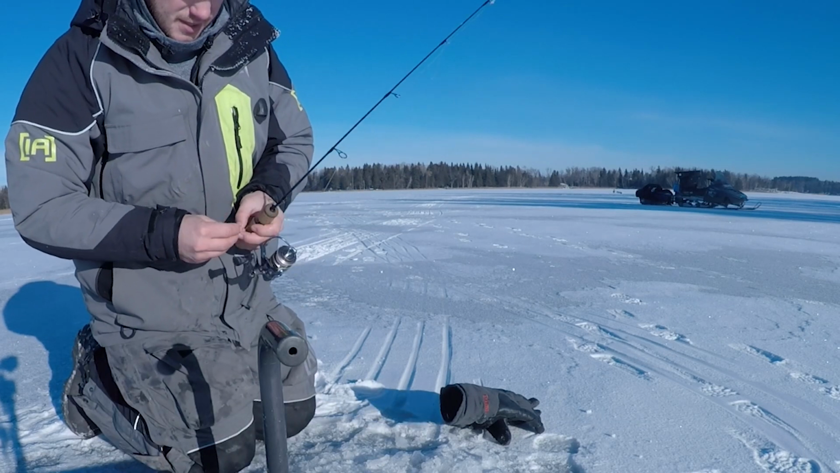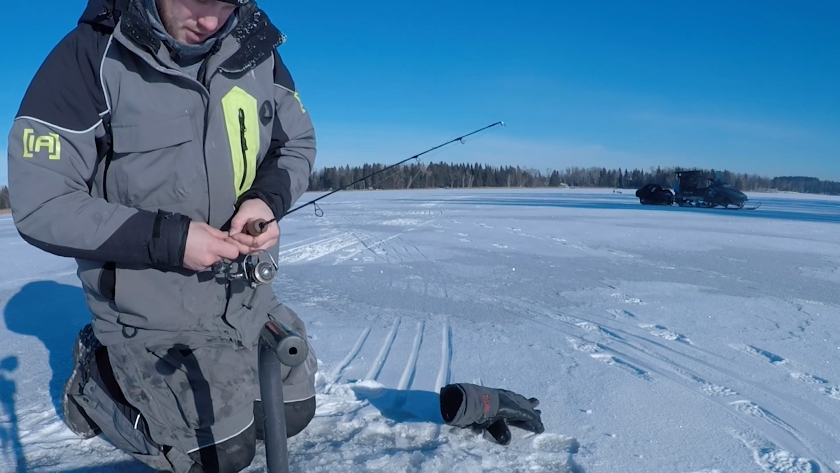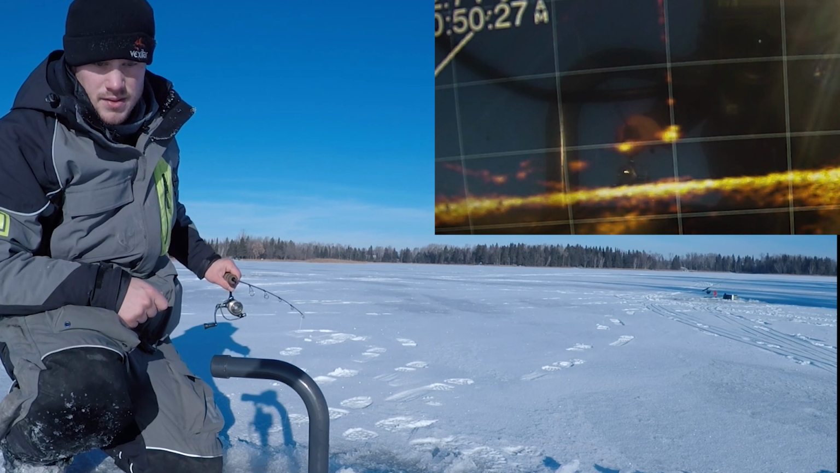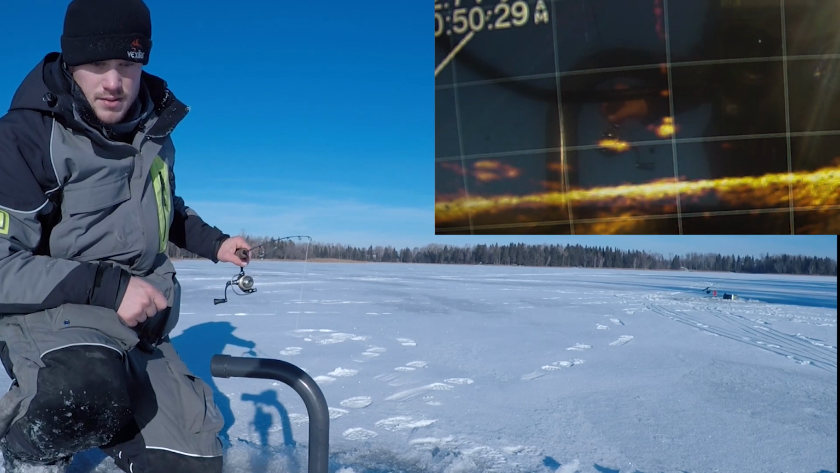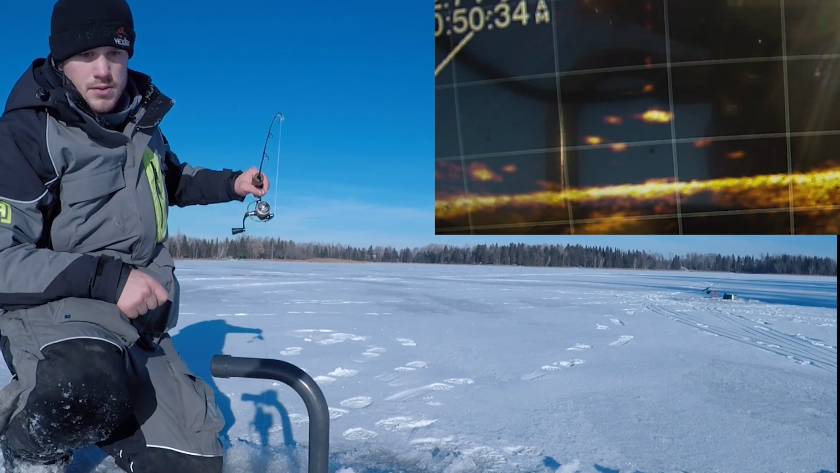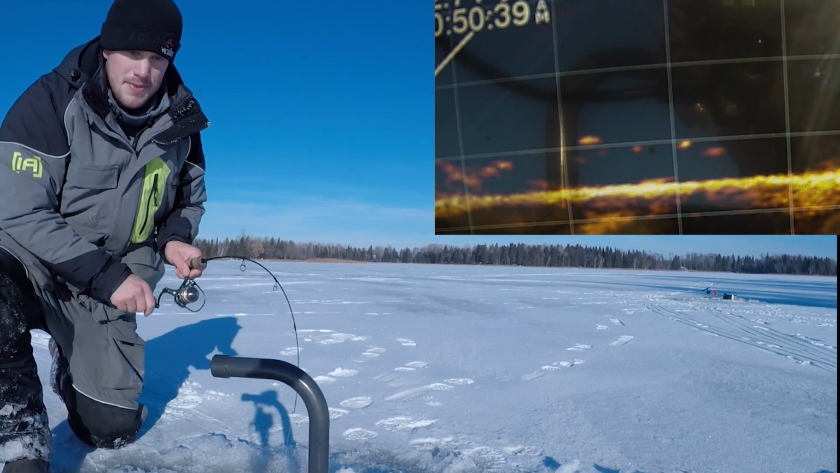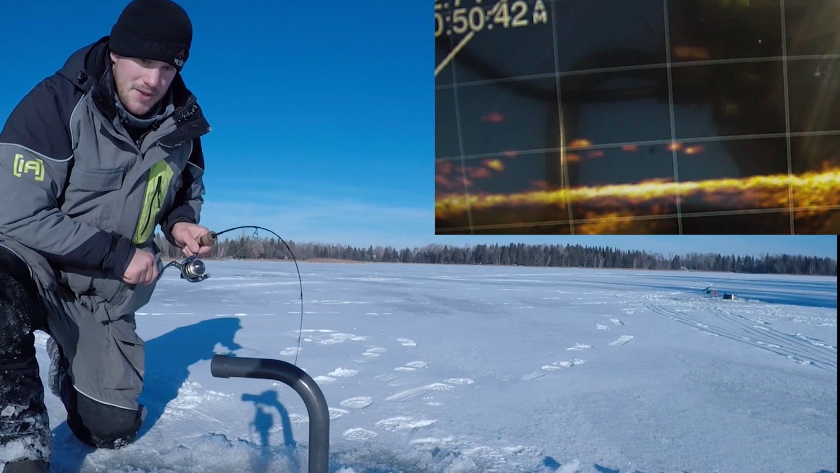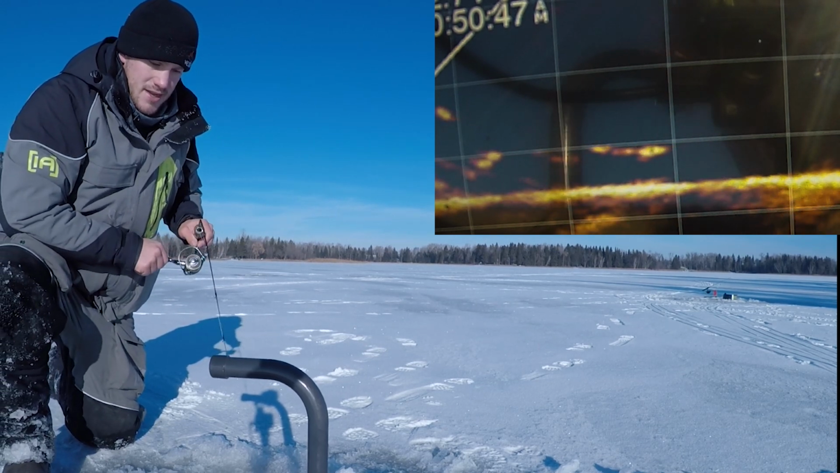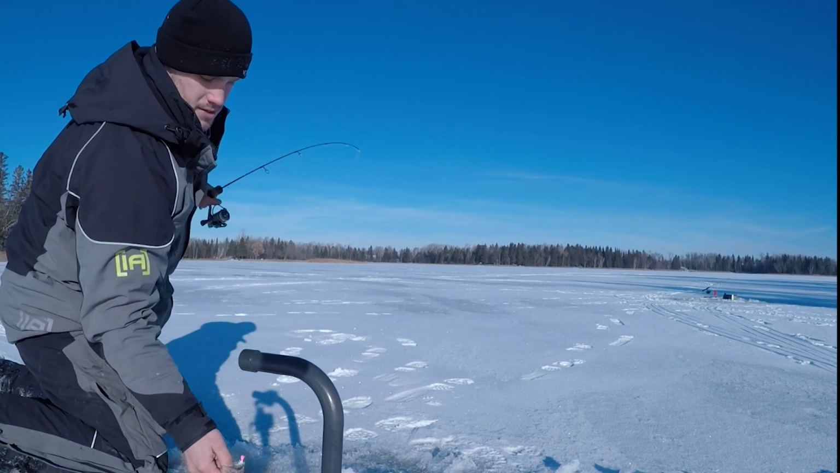Just like with any species, it's so important to let those bigger fish go in order to keep the population strong. Not interested yet. Ooh, that one might be. There he is. So fun to watch those things swimming up on the Livescope. But it's crazy how many fish cruise by, didn't even take a sniff. Another good one. Sweet.